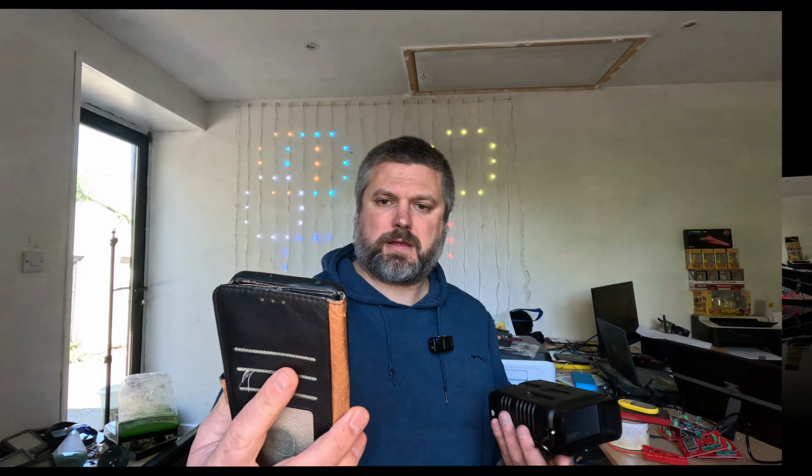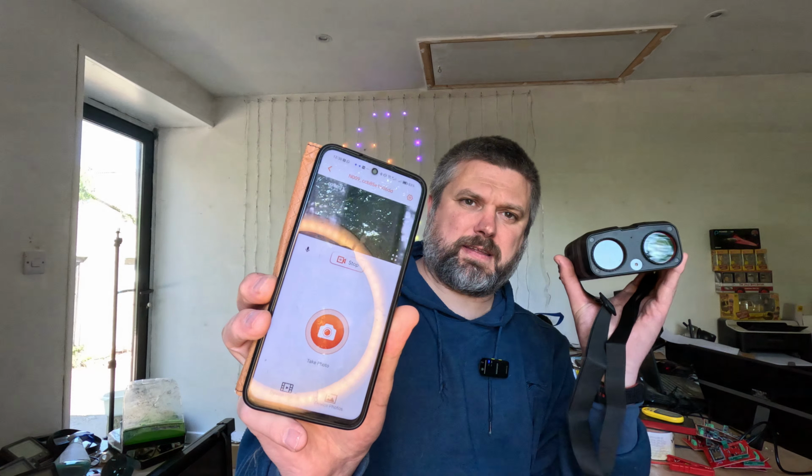So what we'll do is go back to the app. It should be on here. So it's a road cam, which now is coming up. Yeah, so we can actually now see, and we can take photographs and we can do stuff. So the infrared's on, so you'll see the black and white.